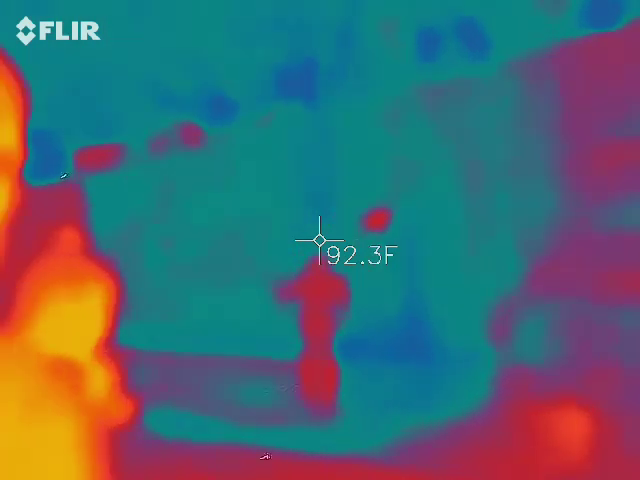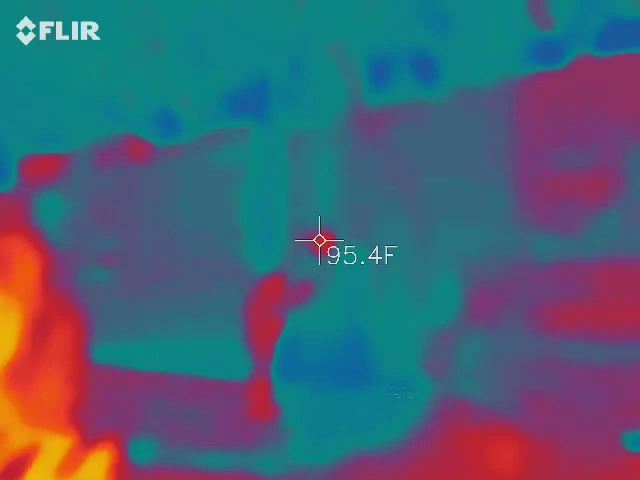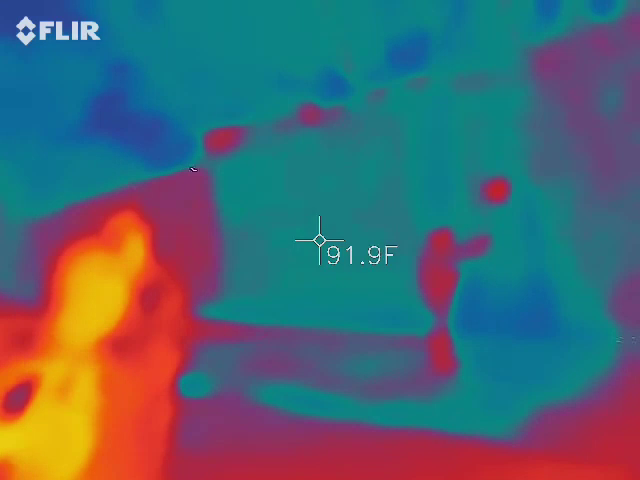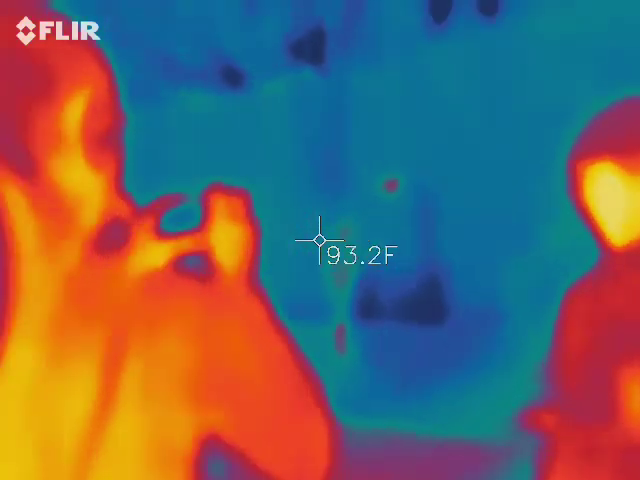With the grid pens, you want to keep them as still as possible. So you don't want to be waving that guy around. You really want to try to hold it as still as possible. You're working.